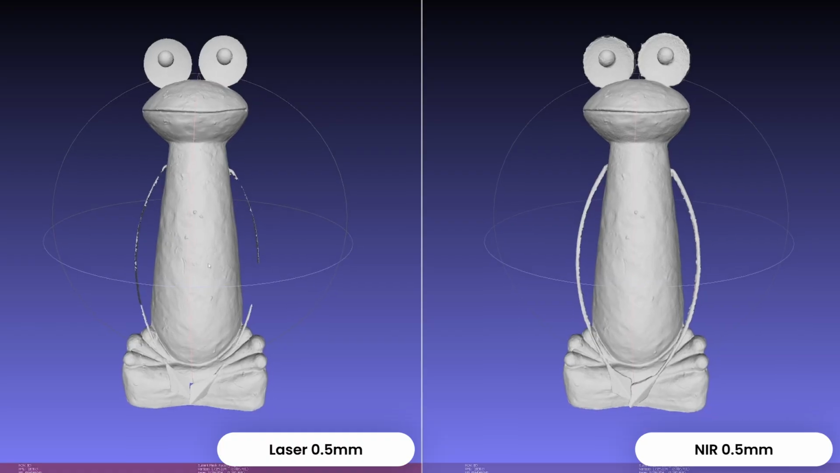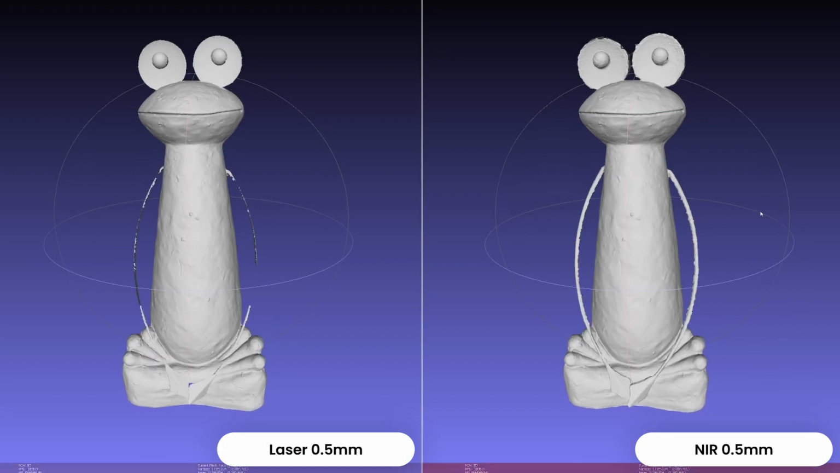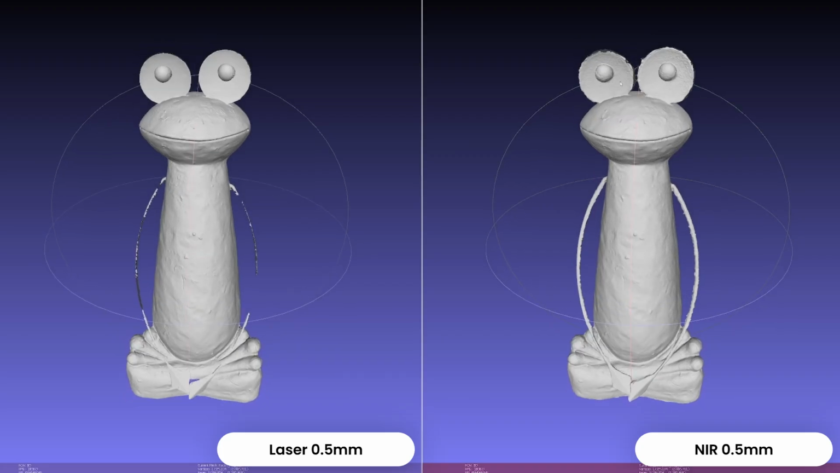Okay, on the left we have the frog scanned in markerless laser mode with the Einstar Rockit, and on the right we have the frog scanned with the near-infrared mode. From our first view, maybe the main difference you will see: the infrared mode actually captured more of the arms, but the eye section is way worse in the infrared mode.